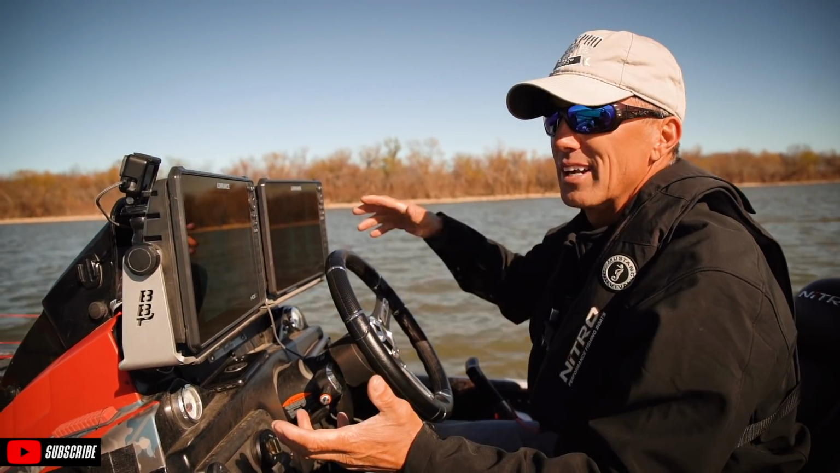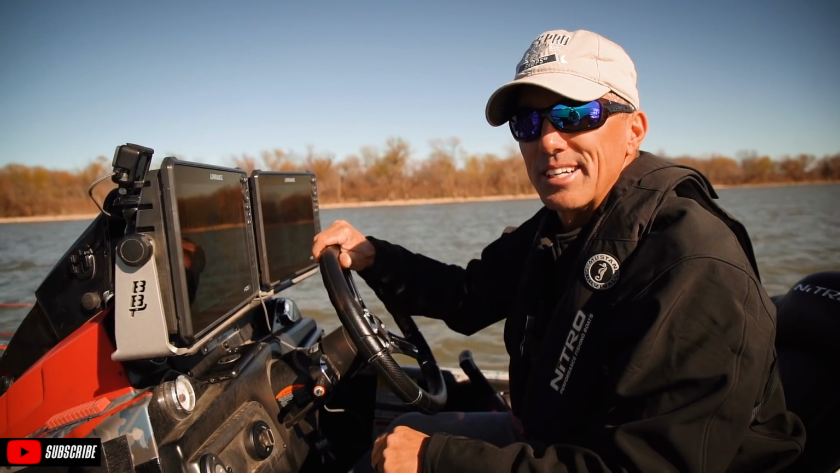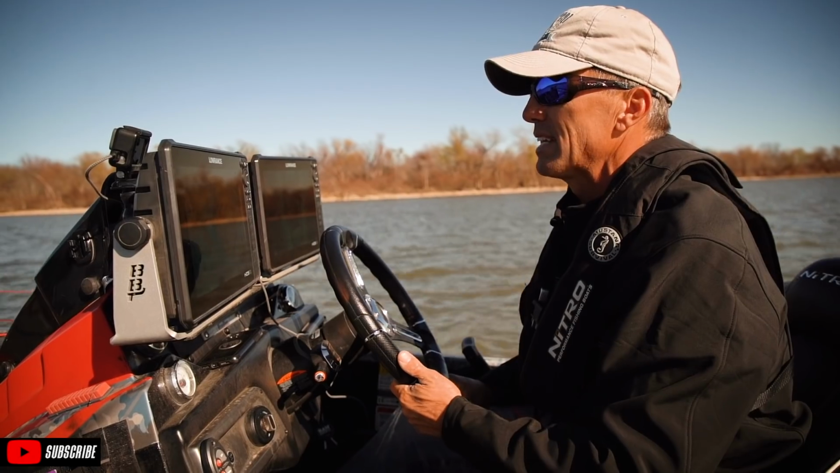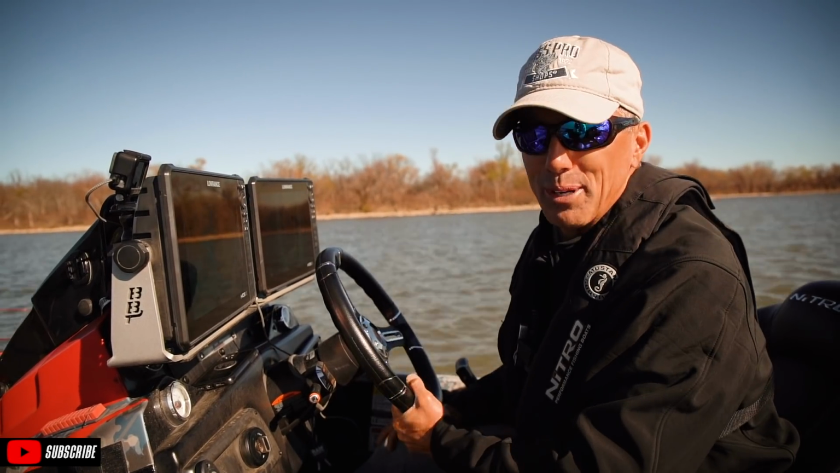So the lake's really low. I'm learning a lot while I'm out here. Water temperature is 56 degrees. It hadn't really warmed up any. It's kind of like I thought it was going to be. We had a major front come through, and it's a tough bite today. So those first 5 bites that I got right off the bat are looking pretty good.